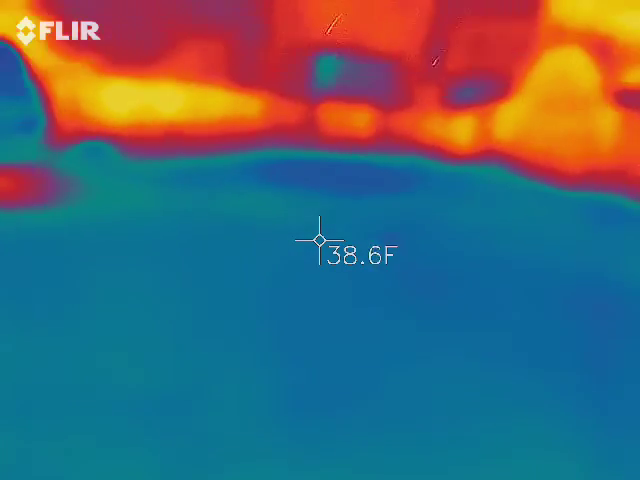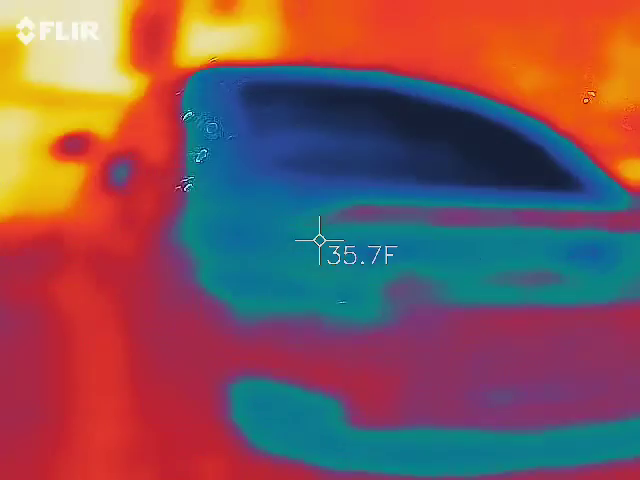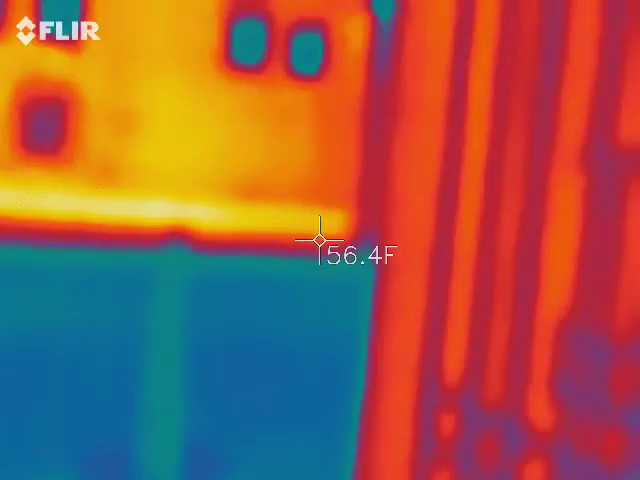Sorry, my hands are cold. Oh, mine too. And I was going to bring gloves just for the trip, and I decided against it. But I probably wouldn't have brought them tonight anyway. And watch your step. I always have people trip on that one.